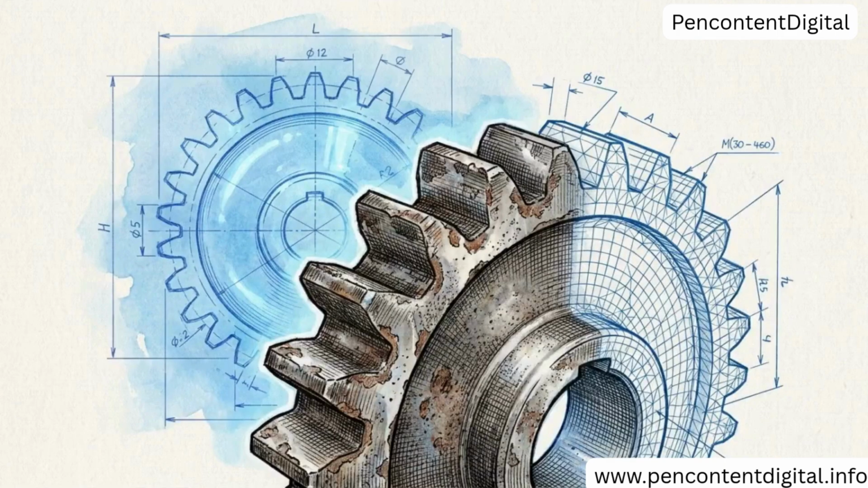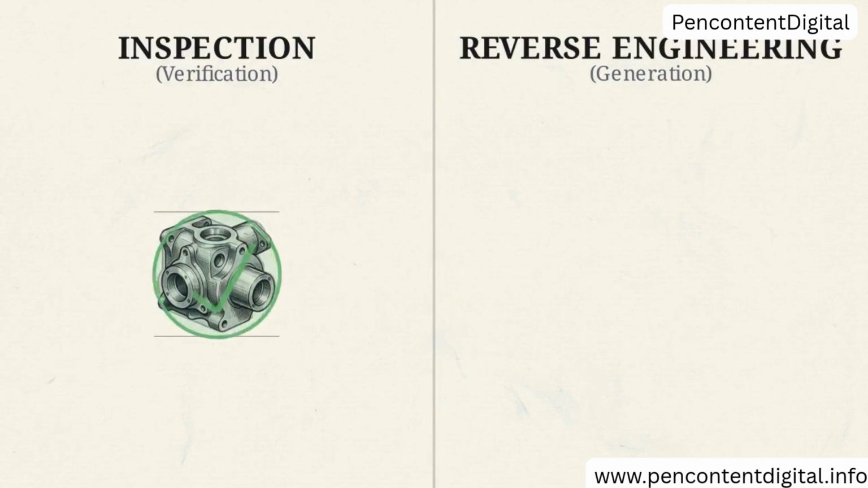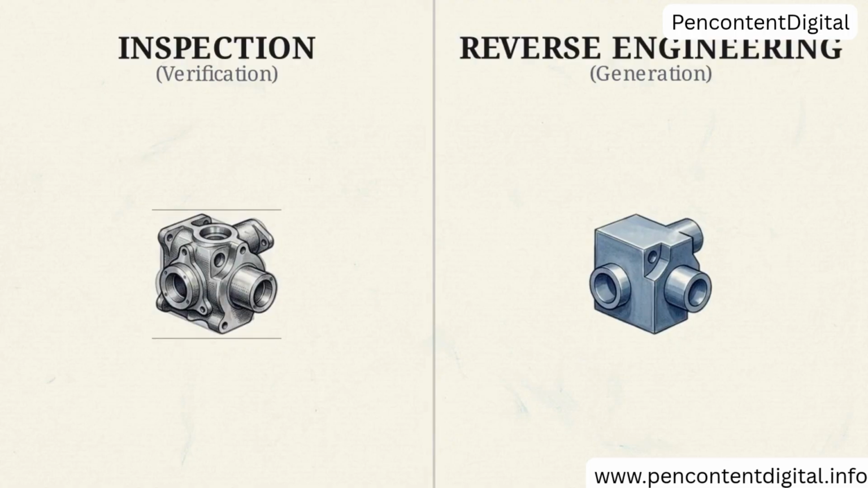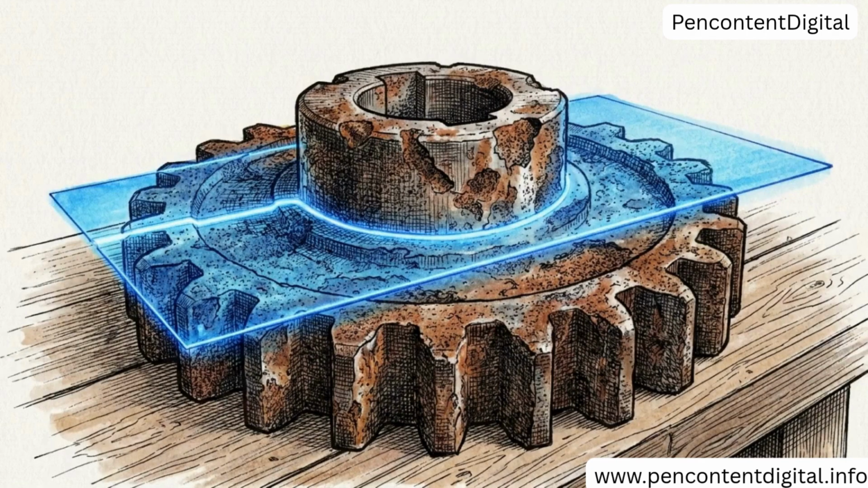This entire data pipeline also serves a direct inverse function, reverse engineering. Inspection verifies a manufactured piece against an existing CAD model. Reverse engineering takes the clean polygonal mesh of a physical object and uses it to generate a brand new CAD file, typically for legacy components that have no digital blueprints. A captured point cloud possesses a dual utility. It provides the required math to prove the accuracy of current designs or the raw geometric material to digitally recreate old ones.